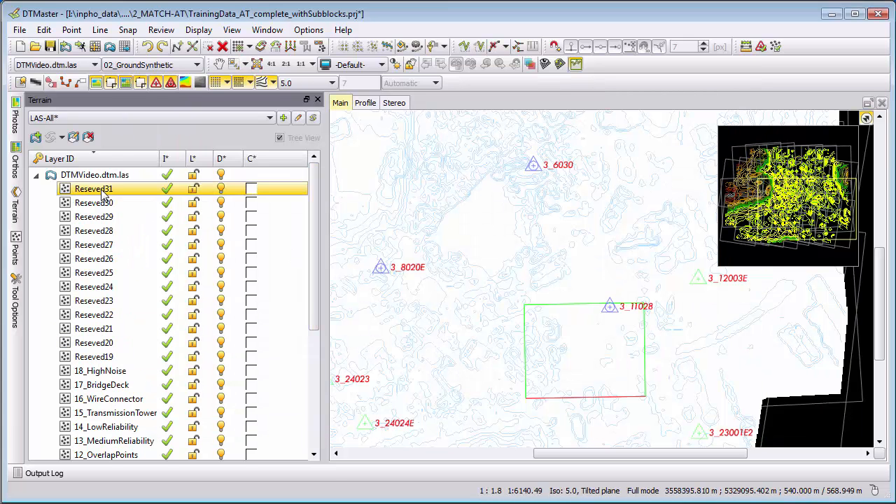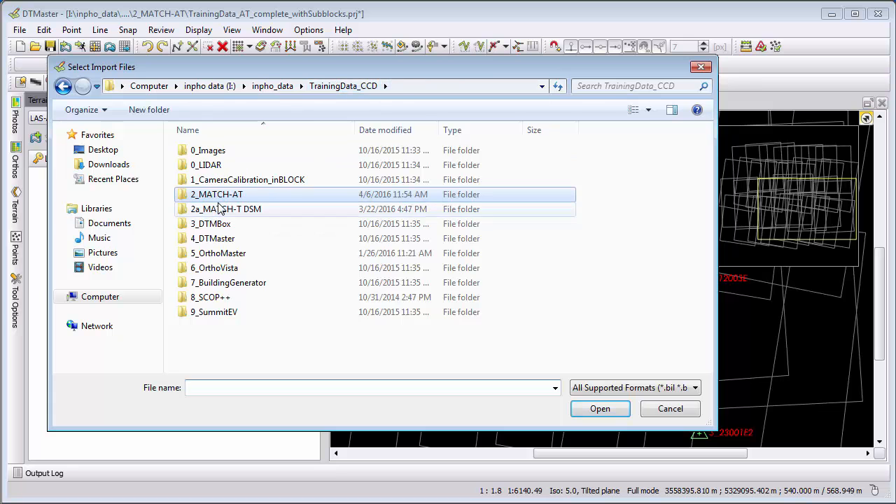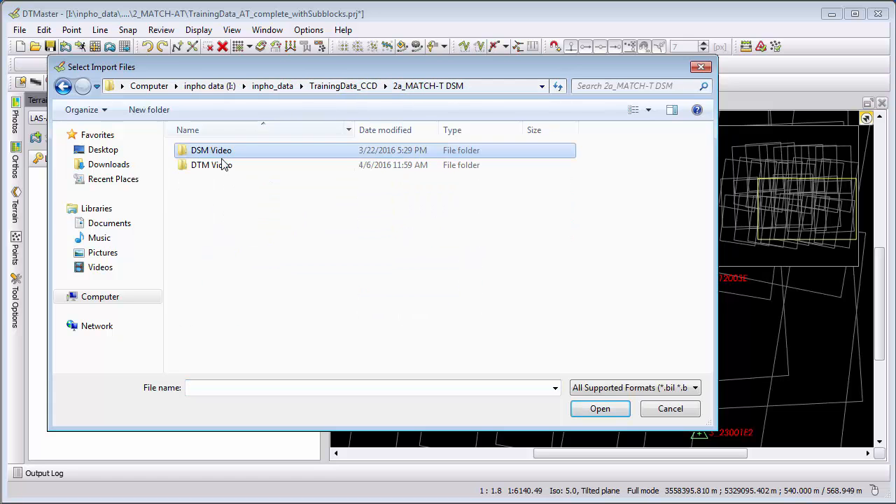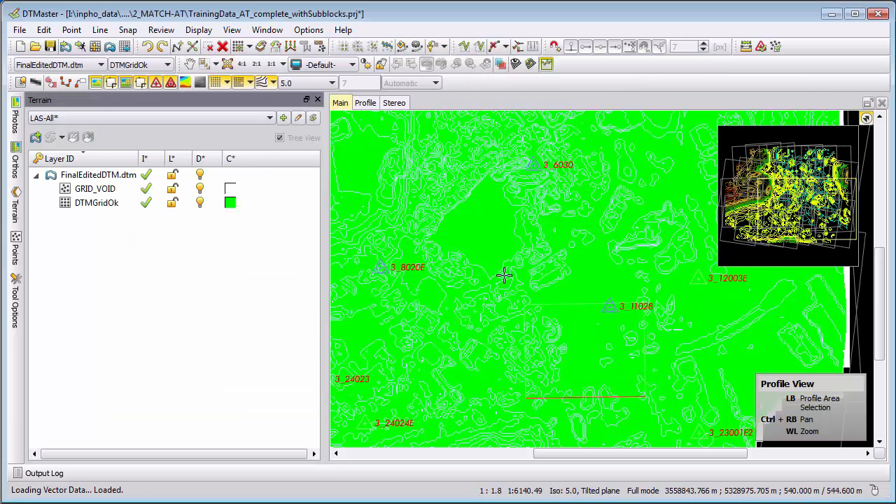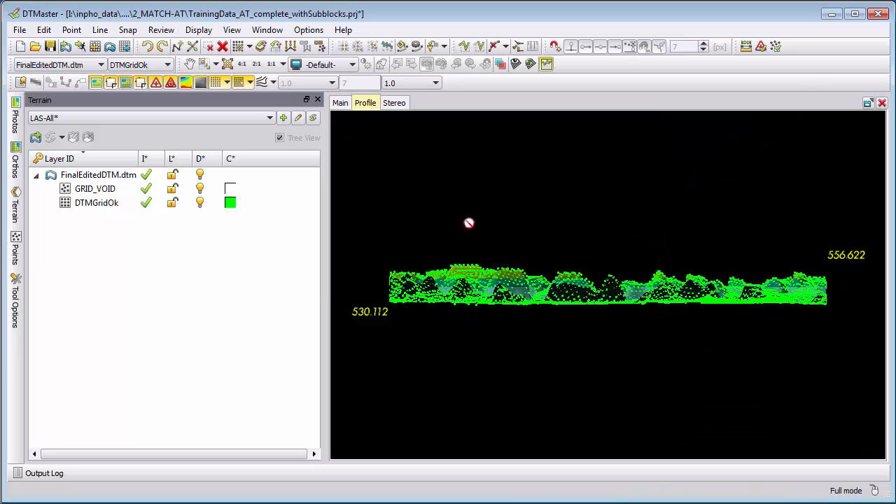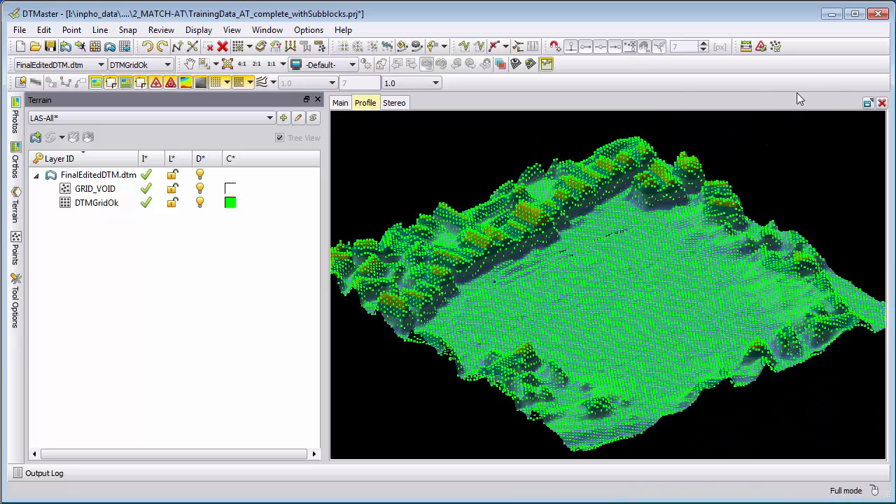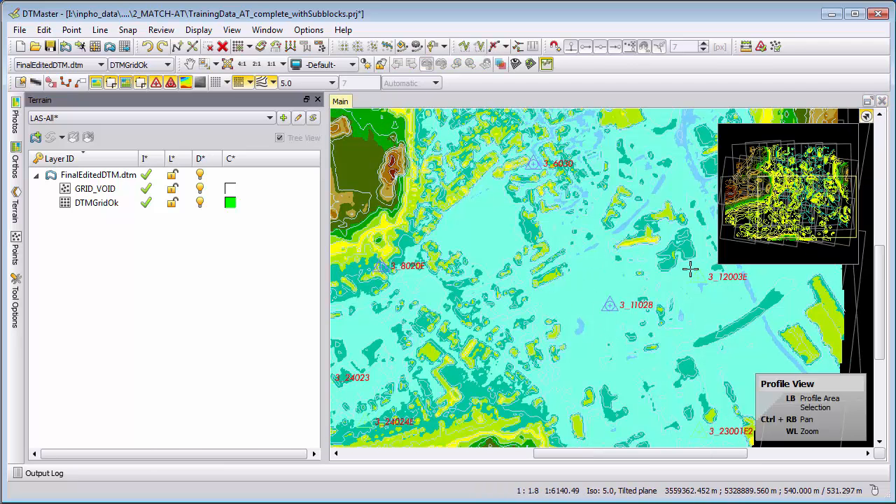Let's take a final look at this one. We will kick this one out and import the final DTM. And now when we look at this area, we can see the corrected part that we generated, which is now showing my edited solution, and also the buildings that I eliminated.